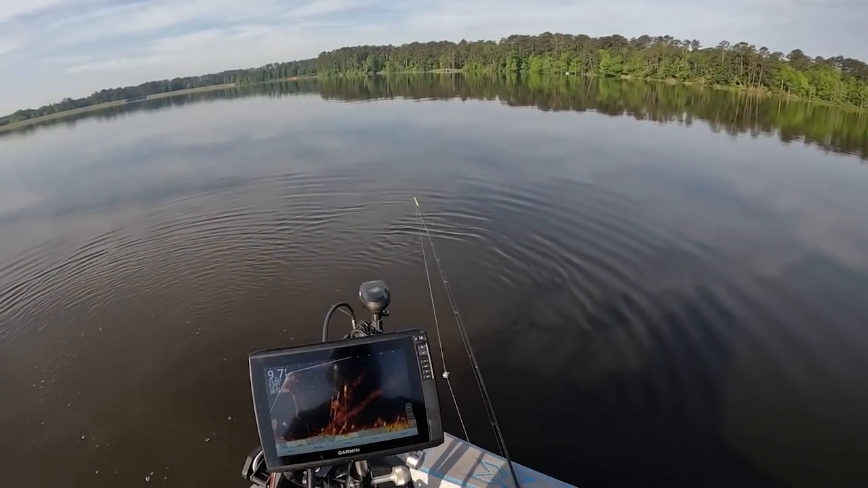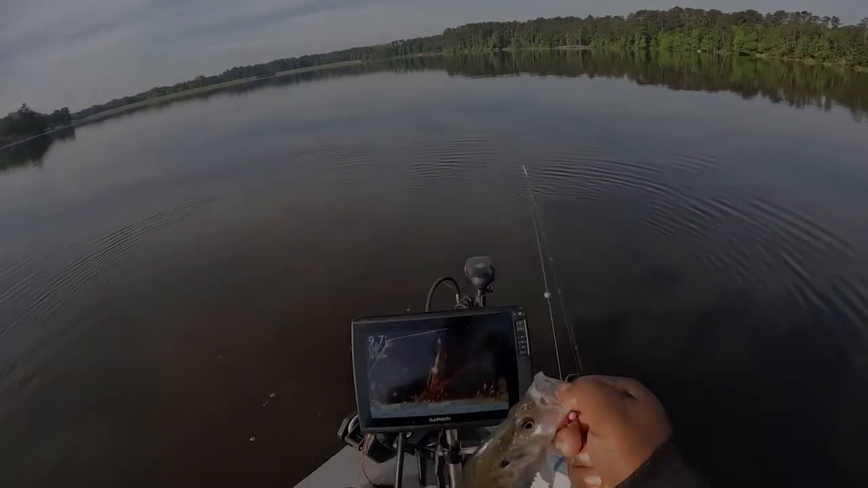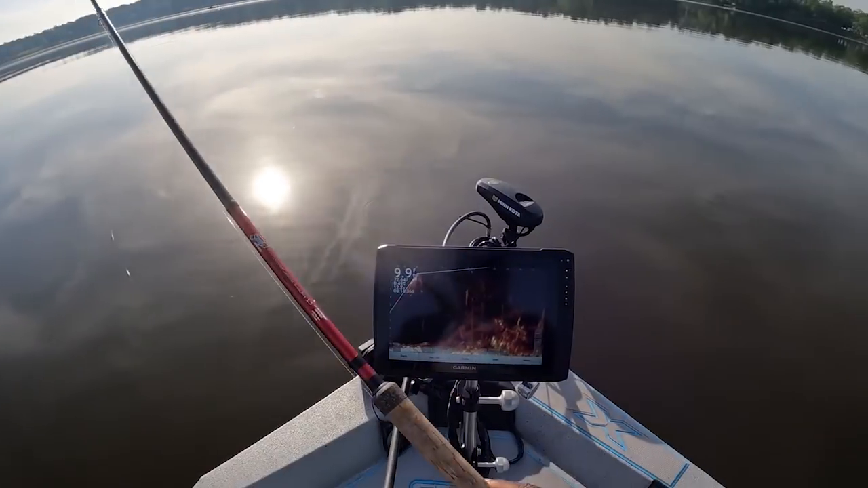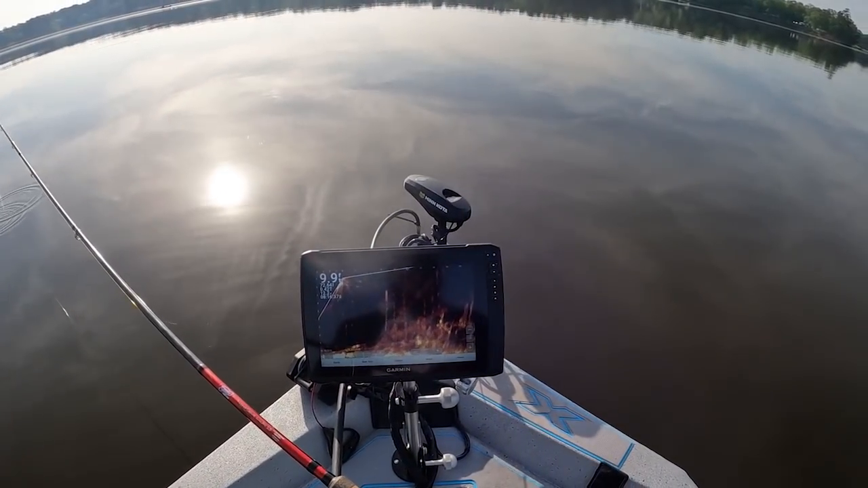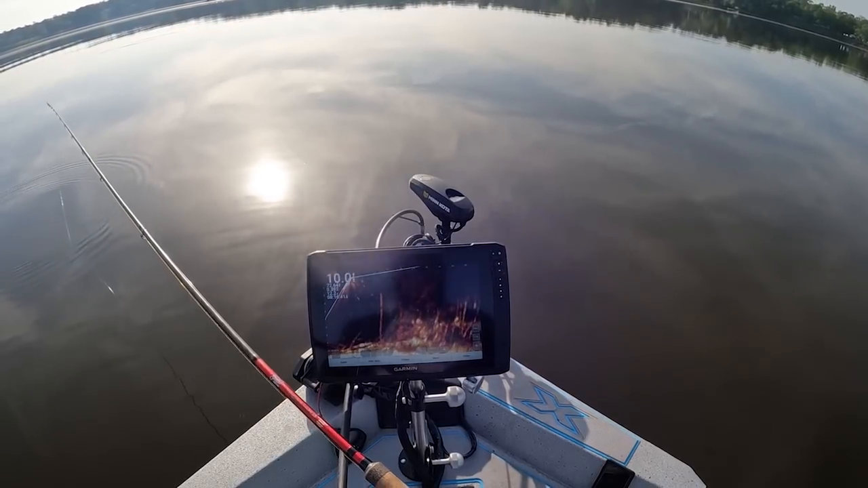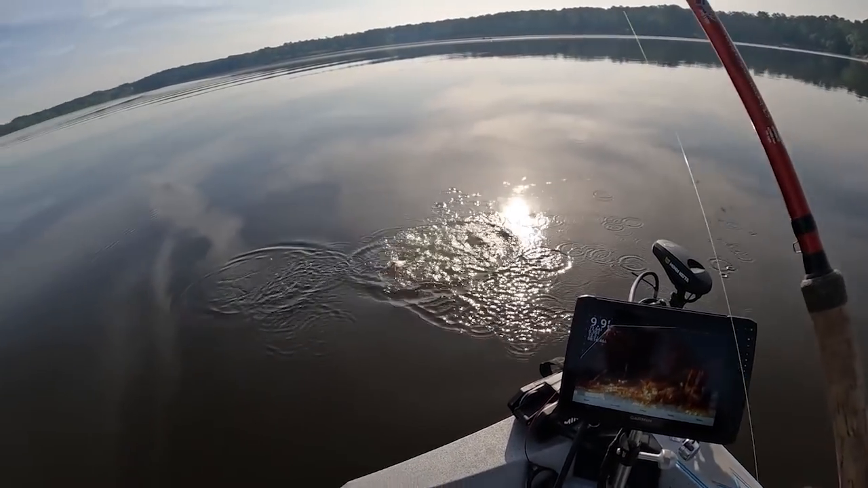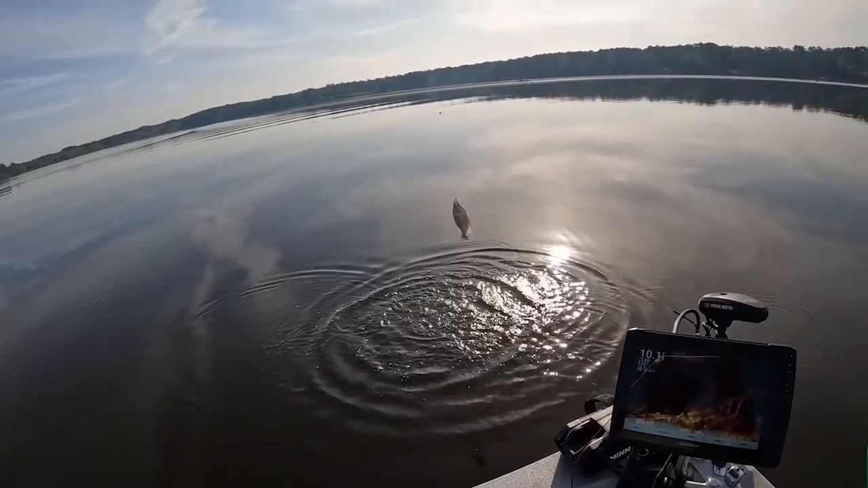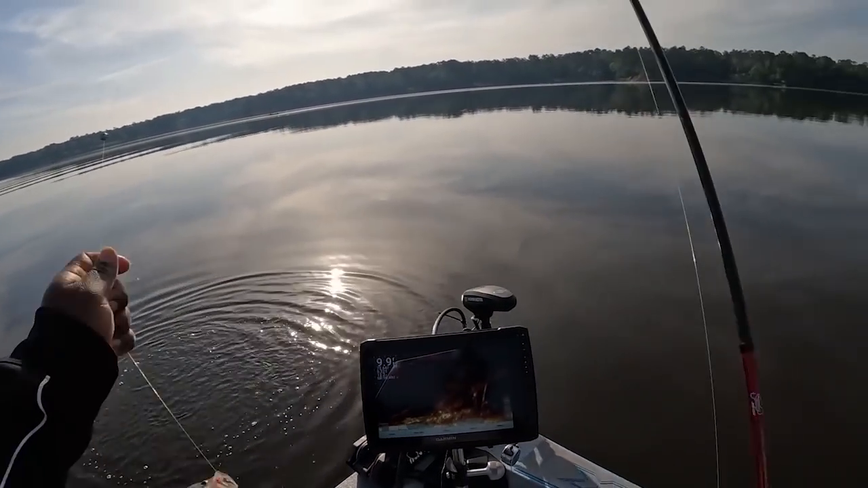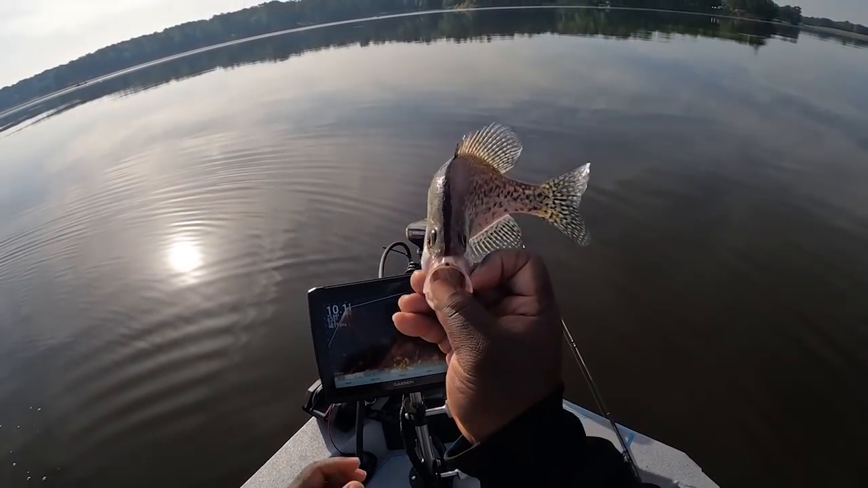Just ease it up at a slow pace, and most of the time it'll trigger. Got that scrape down his back.